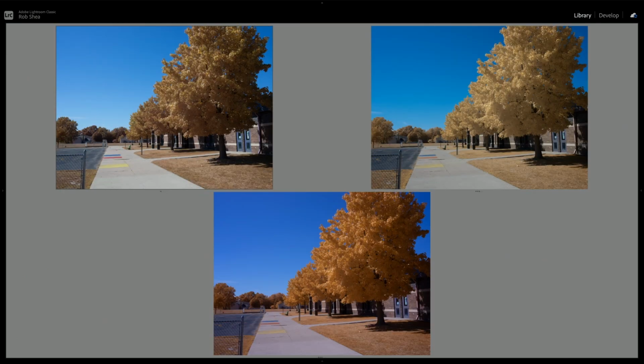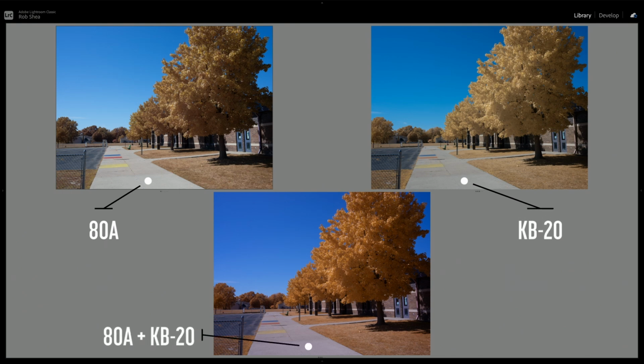Now let's take a look at comparing each of these filters individually plus the combined version. In the upper left, we have the 80A filter. In the upper right, we have the KB20. And then in the bottom, we have the stack of using both the 80A and the KB20 filter at the same time. If you're looking to produce a very nice infrared image without having to do a color swap, then using the 80A and KB20 filter together does produce a very nice result.